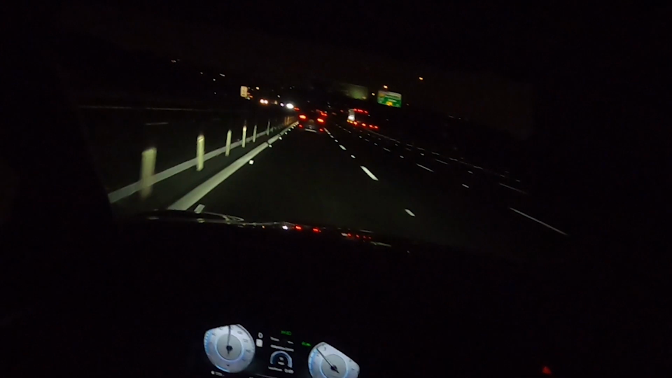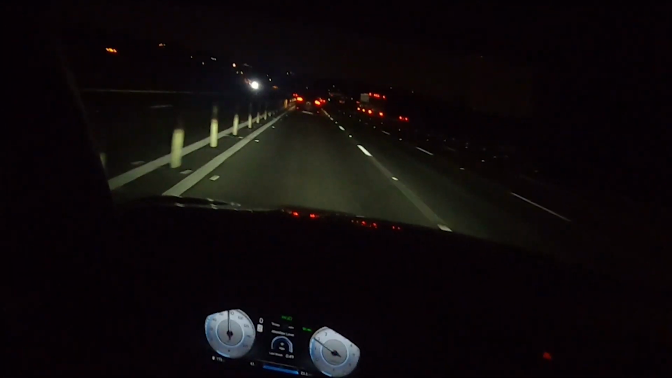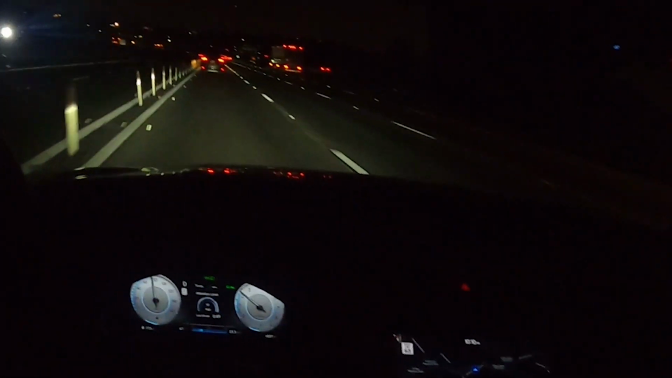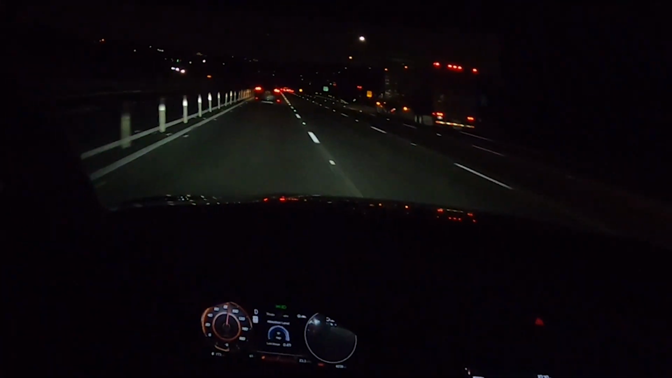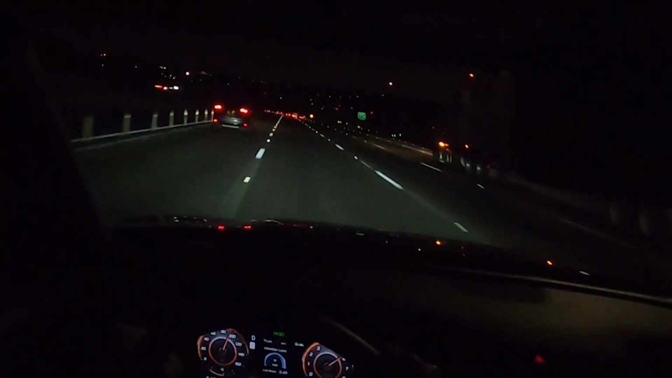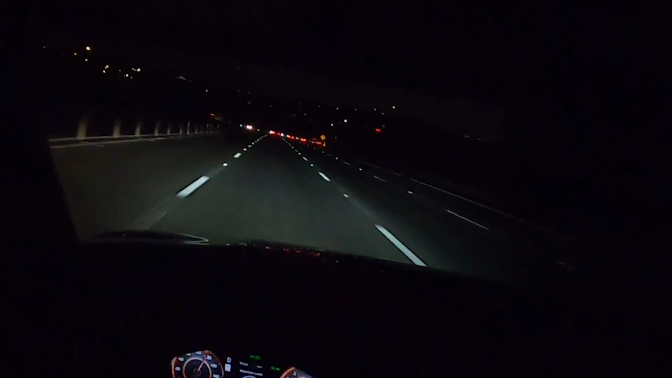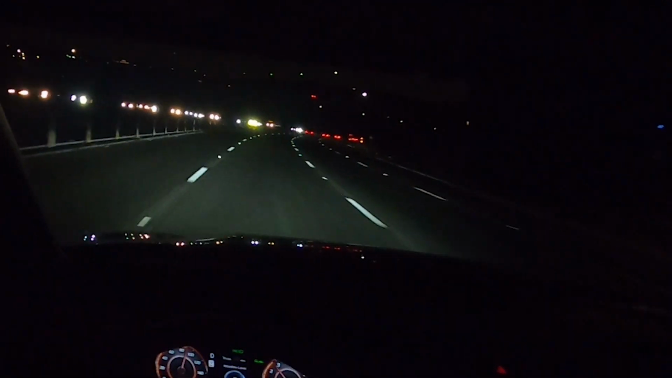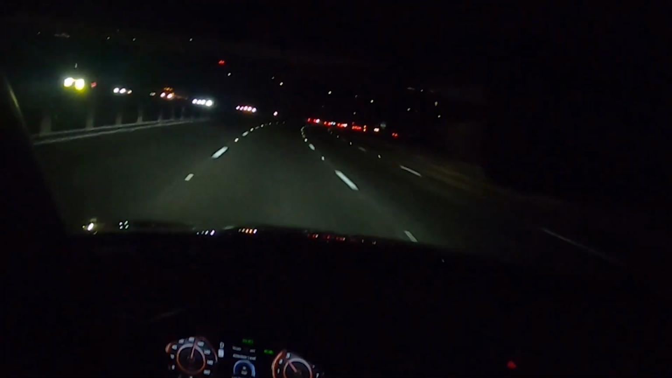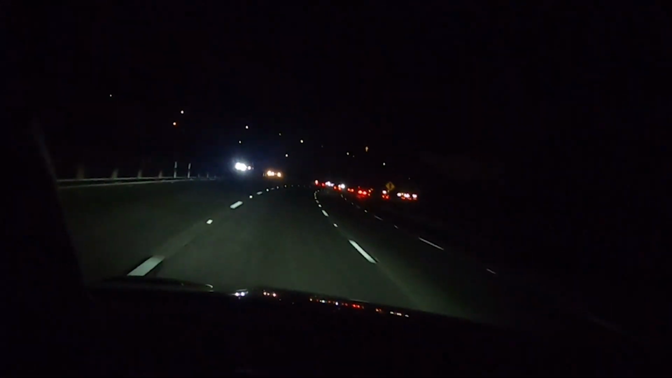Haven't driven the non-turbo, and I'll be honest, I probably wouldn't be as excited with that one, because part of the fun of this here, what the heck, I'm a child at heart. Let's put it in sport mode. Give it the beans. That's not even full throttle. Oh man. It's just fun to drive. You know, this is what cars are all about.